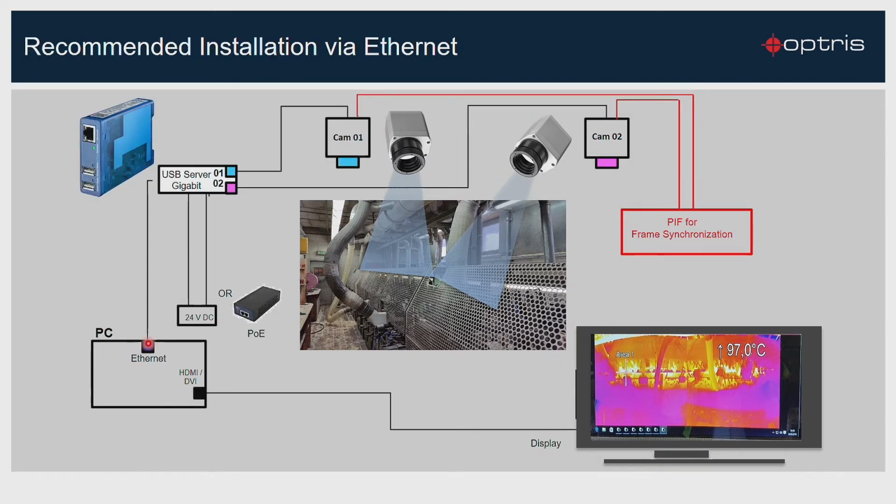On the other hand, you can connect several cameras via an Ethernet connection. This can be, as you can see on the screen, a point-to-point connection, and this is recommended for more than 2 cameras. A detailed description for the entire setup of the Ethernet installation and the setup of the USB server is explained in another YouTube video on the Optris channel.